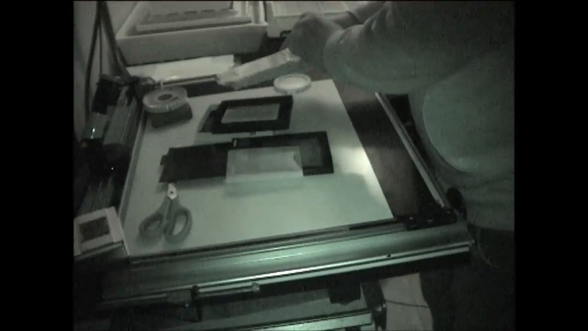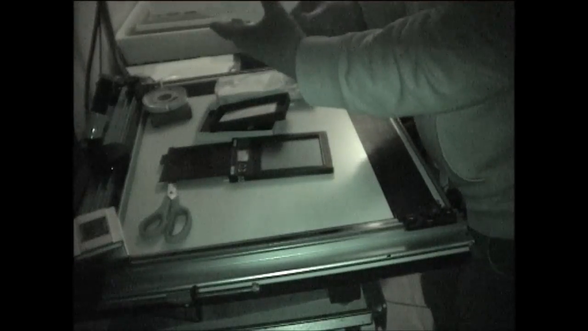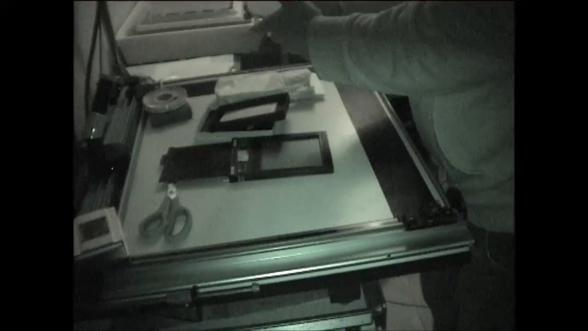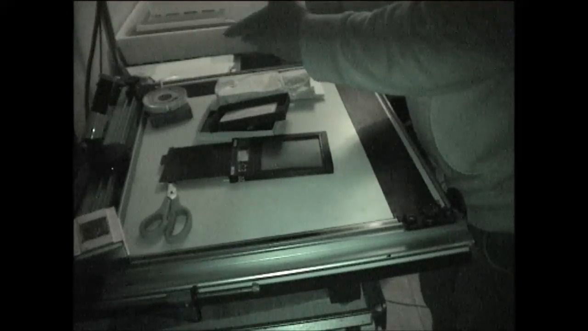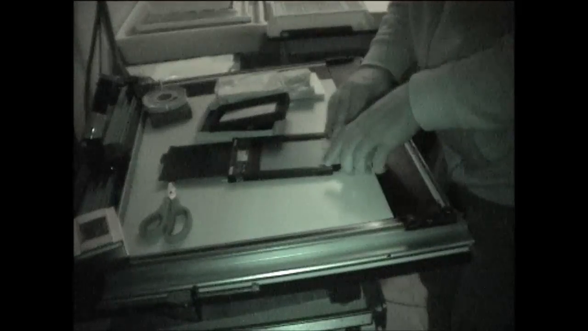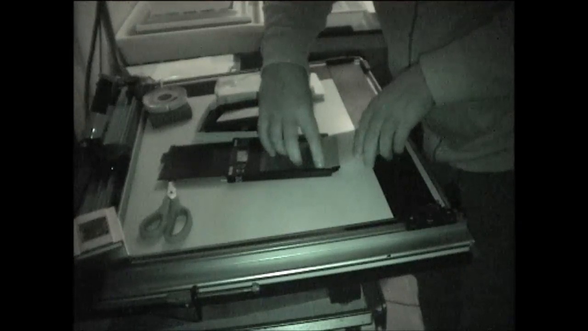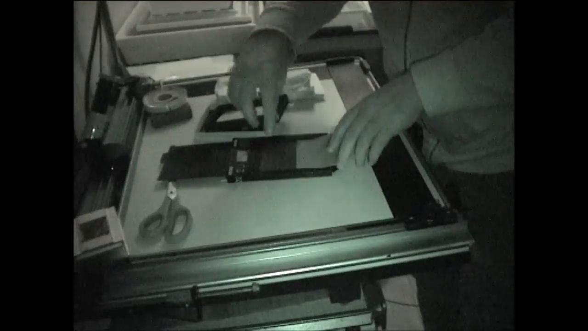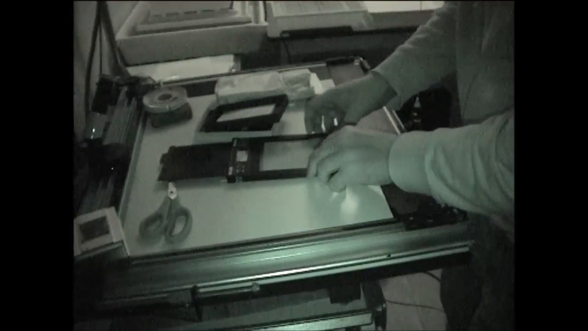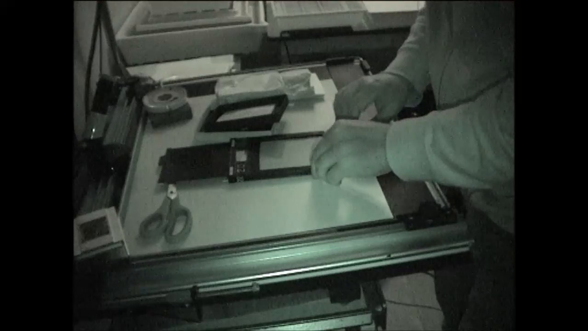Working as quickly as we can to get this into the slide. I think that's the emulsion side. It should be marked, or not marked, it should have an indent on it, and it hasn't. No, that's the emulsion side. So we open that. It's a very, very thin base. It's got no rigidity to it at all. And there you go. That's one sheet in.